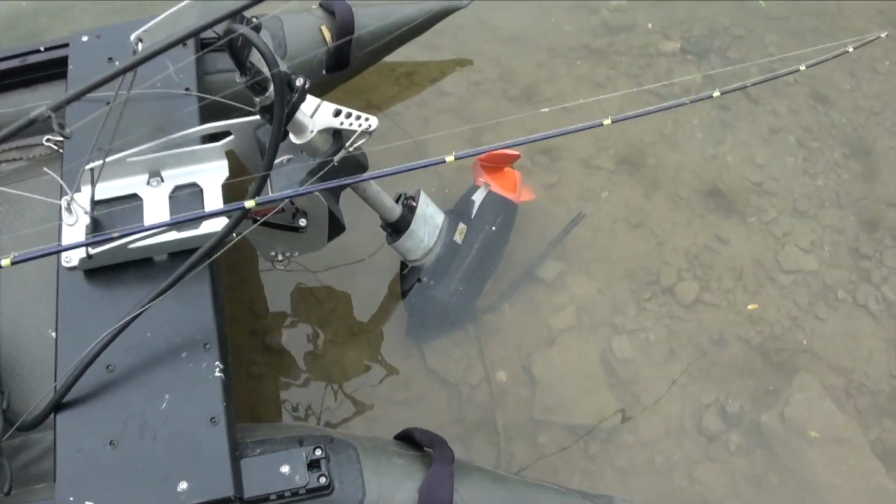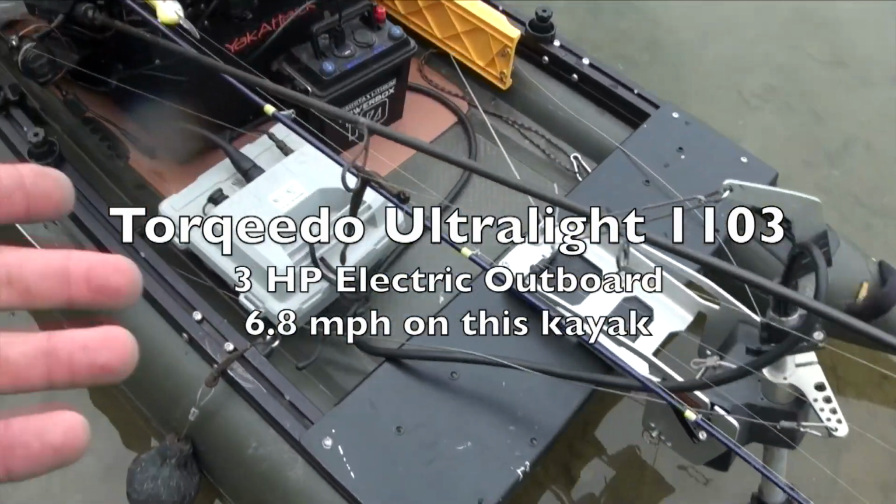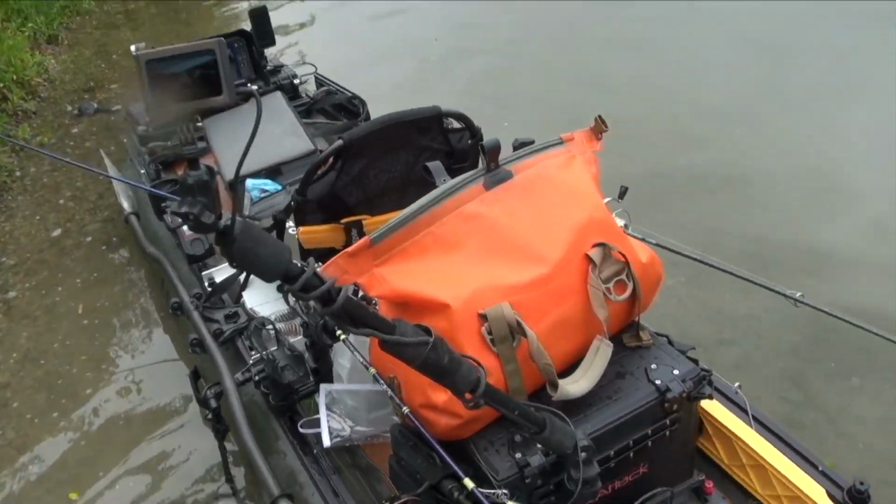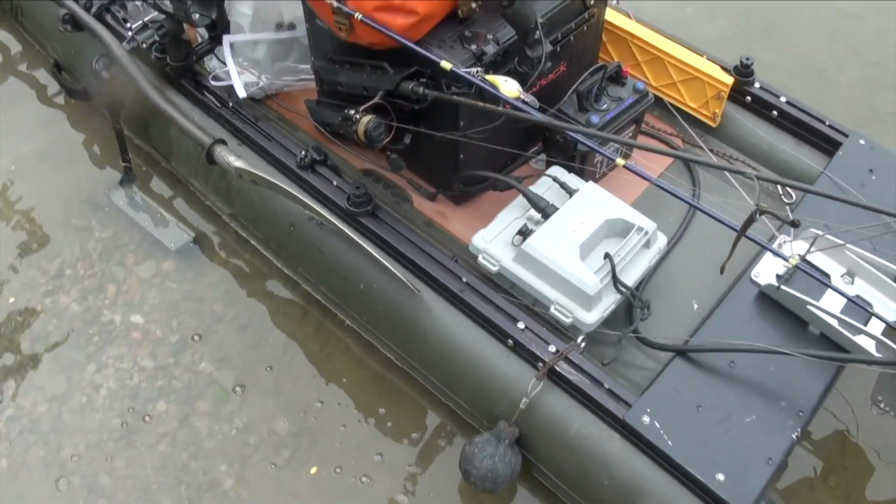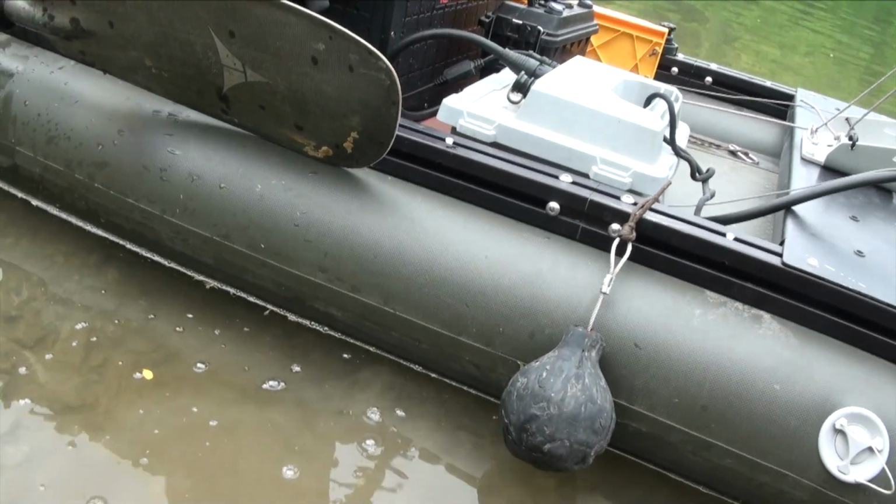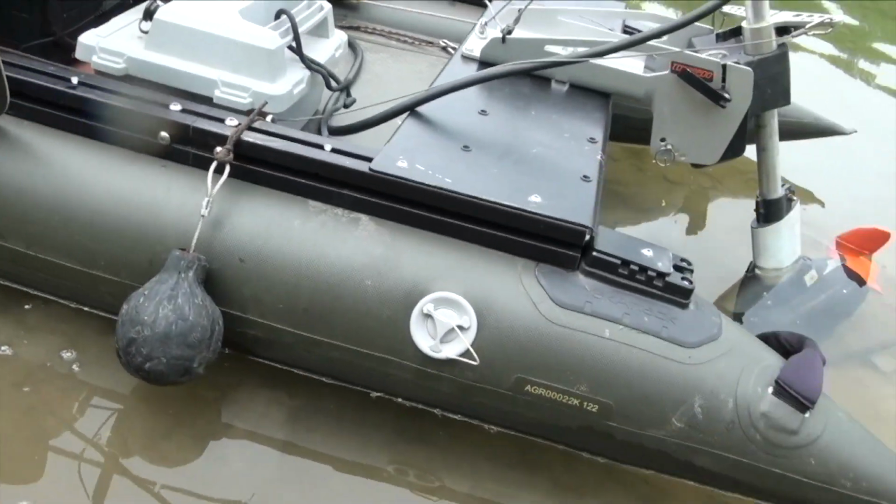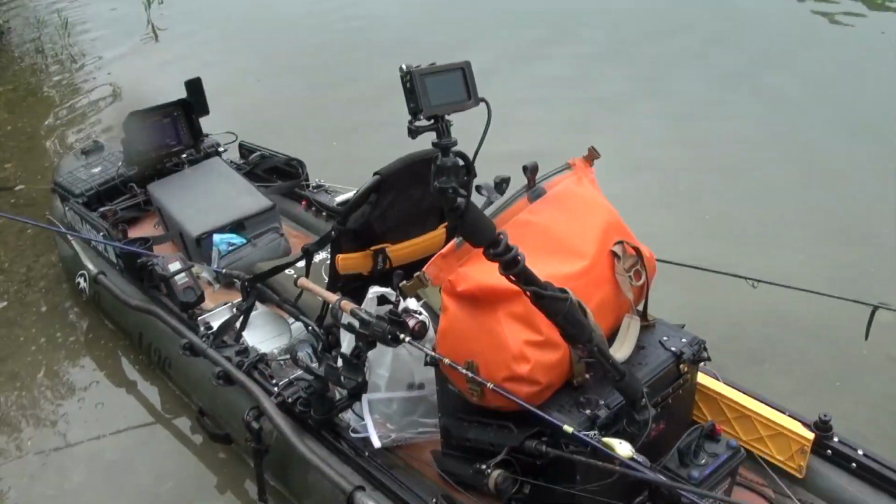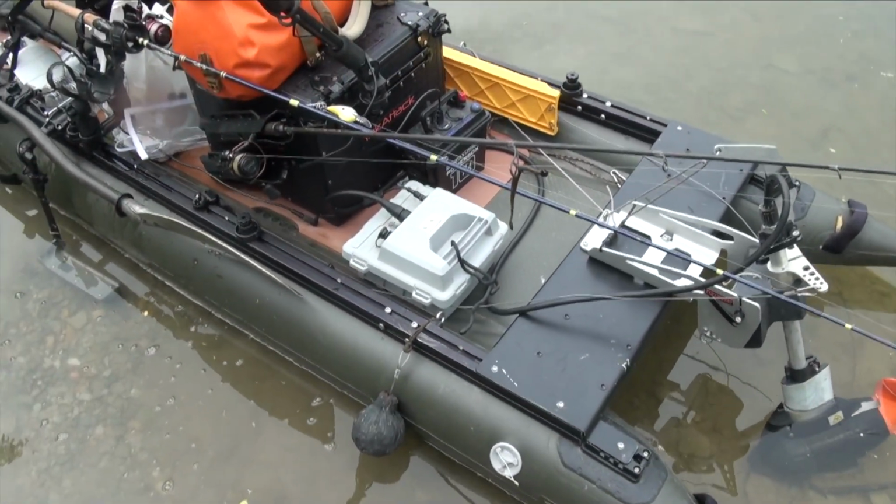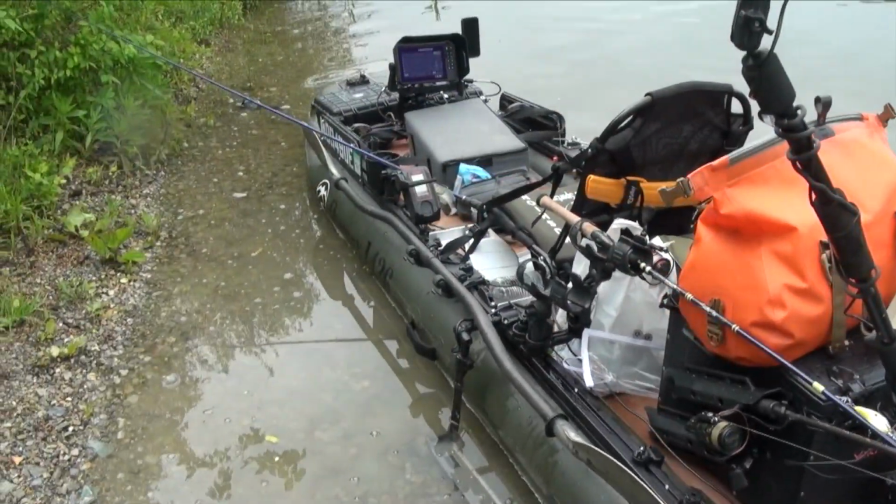Obviously, you've got the Torqeedo Ultralight 1103, 3 horsepower electric outboard with the 915 watt-hour battery. Crazy range with this setup. It drafts so shallow. I mean, you can see what little bit of water it's floating in. It'll go down a little bit once I'm sitting in there, once my 220-pound carcass is on that seat, but not that much. I need about 2¼ inches, really, is how shallow I can get through there.